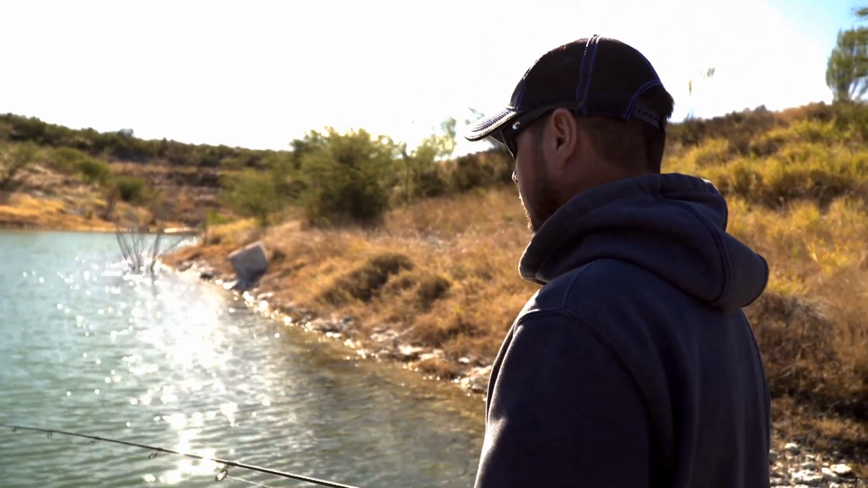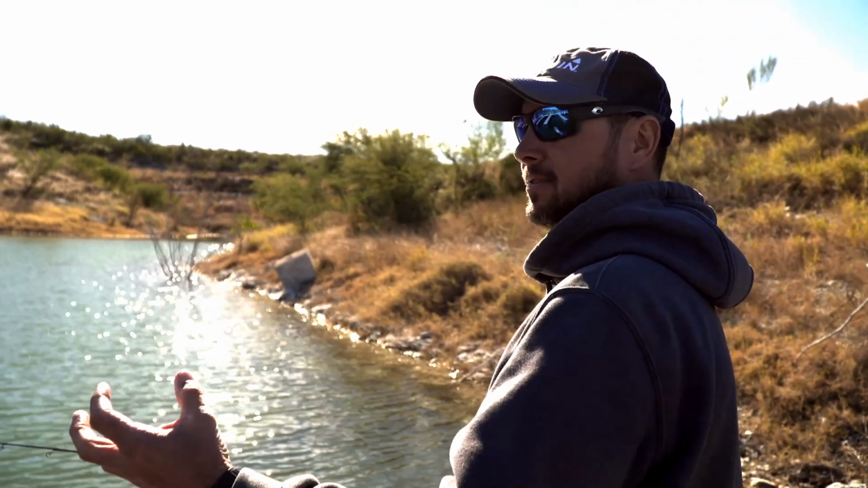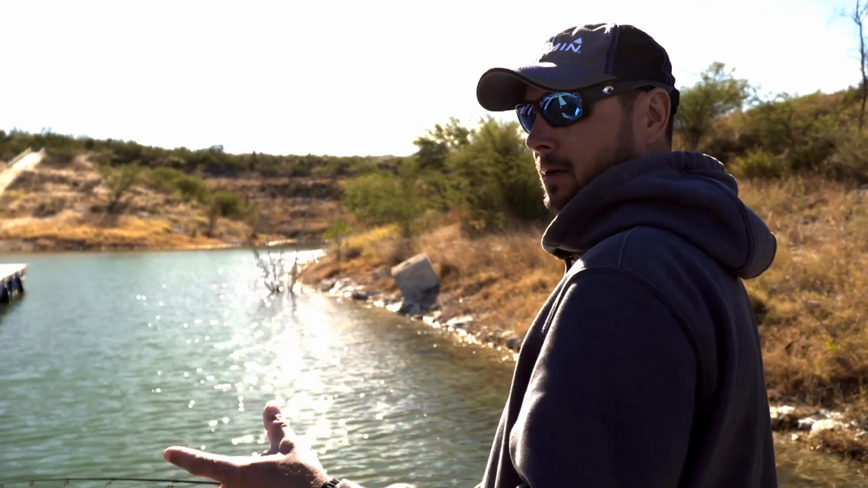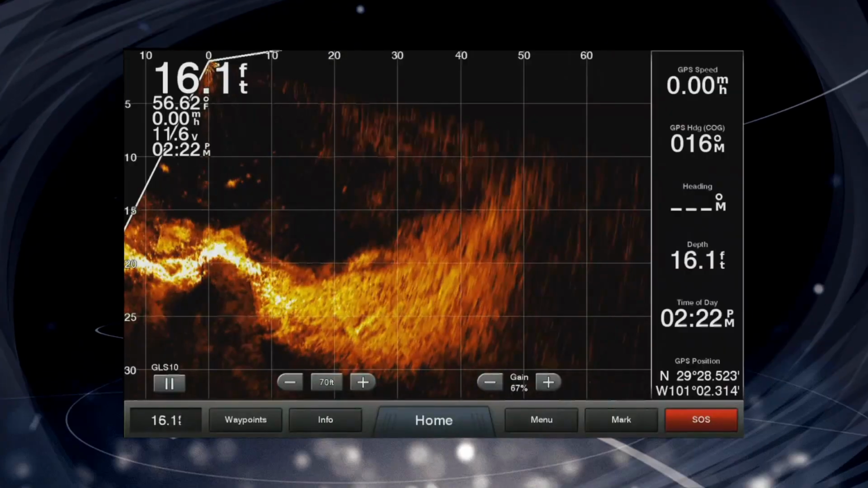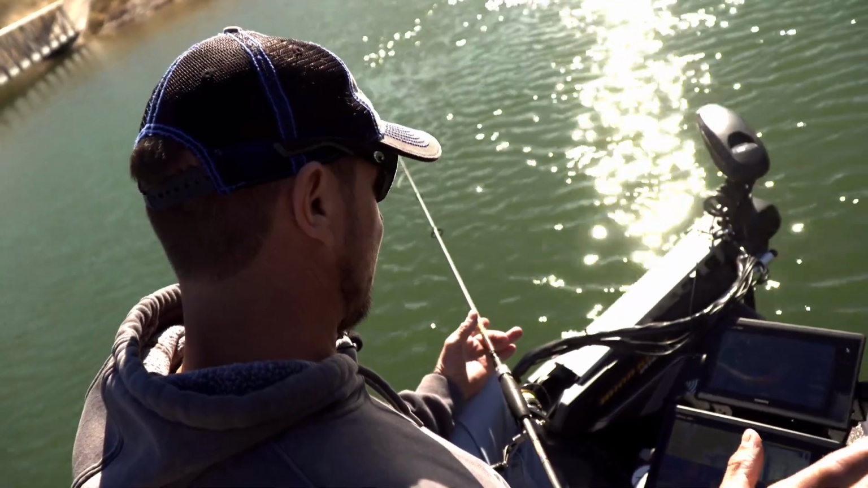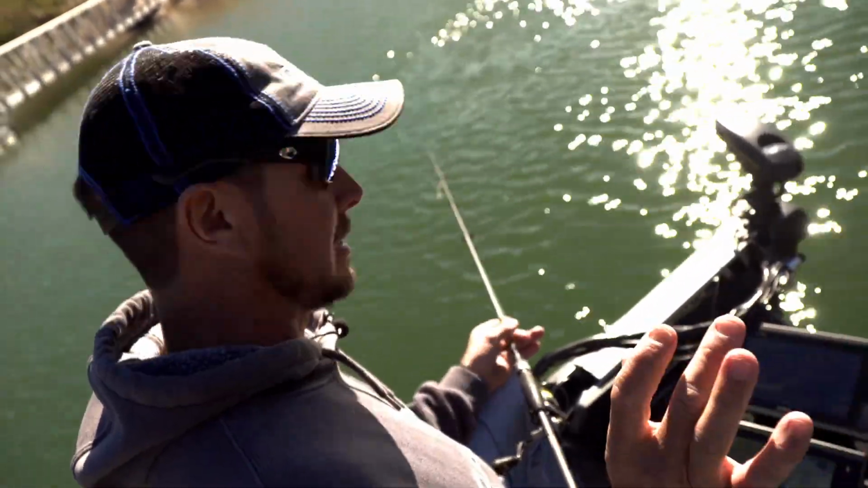Well, with LiveScope, it takes all that translation out. I mean, I see fish, I see the fins on fish, and honestly, I can tell the difference between a bass, a carp, perch, shad, bait, things like that, and that's really the difference. But as far as setup, it is not intimidating.